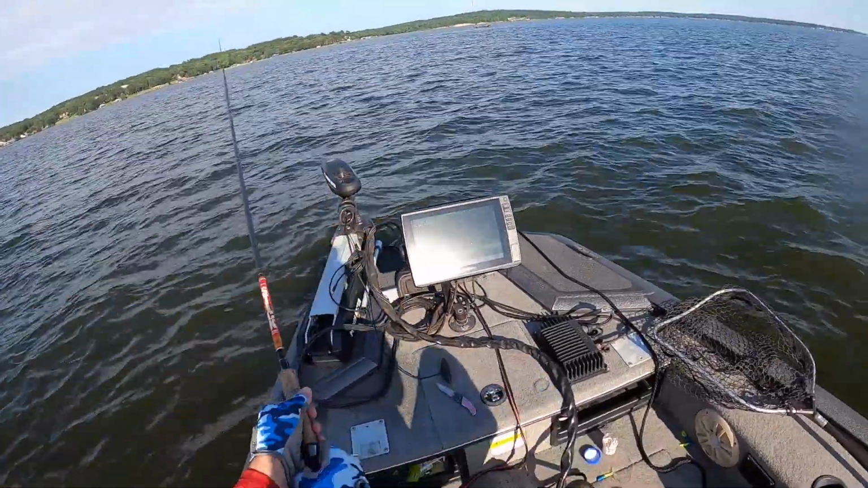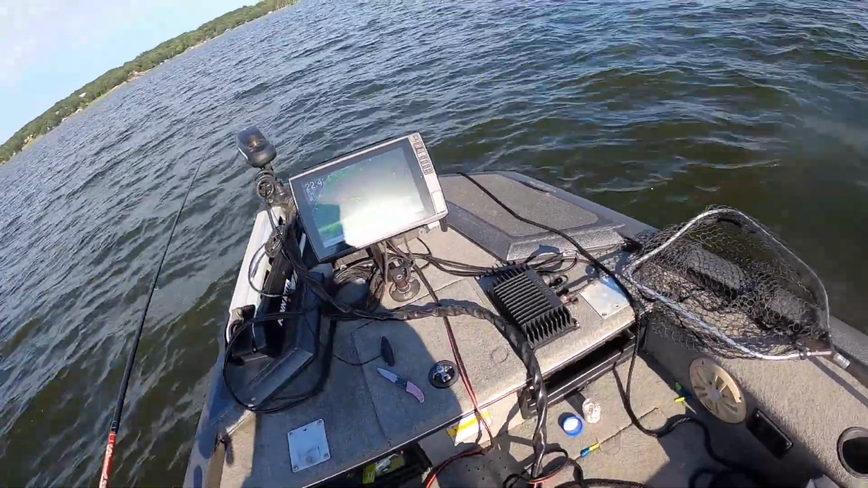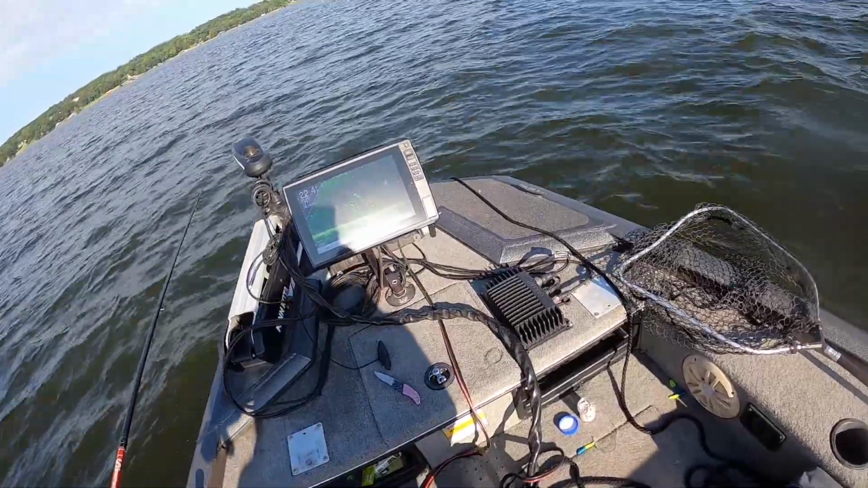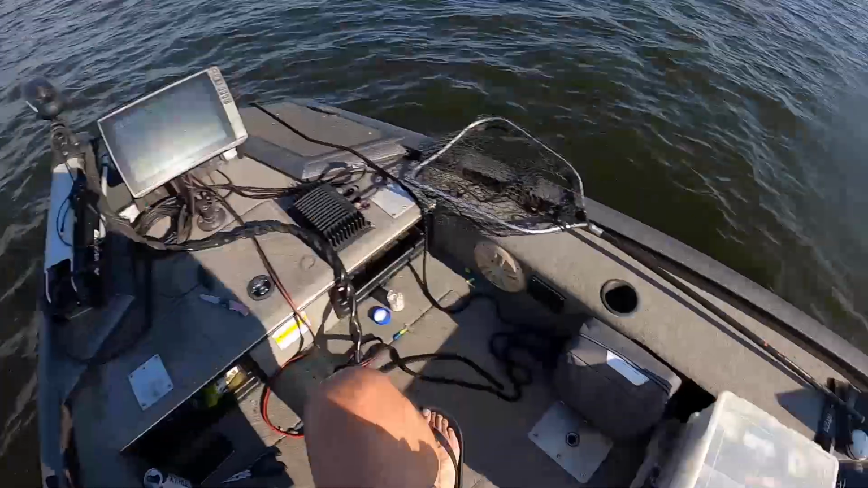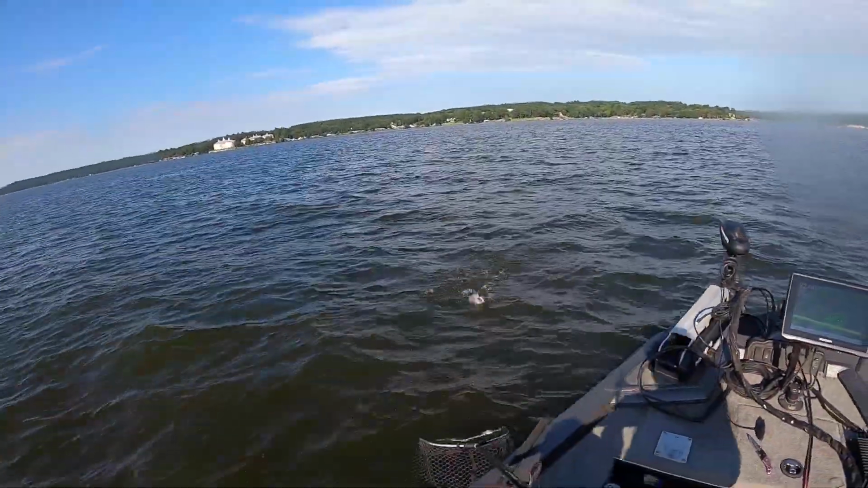You know, I thought about something earlier. I think it's the difference in the... I'm looking at predominantly white crappie here. He got it. We're not gonna make the same mistake about not getting our net out on this guy.